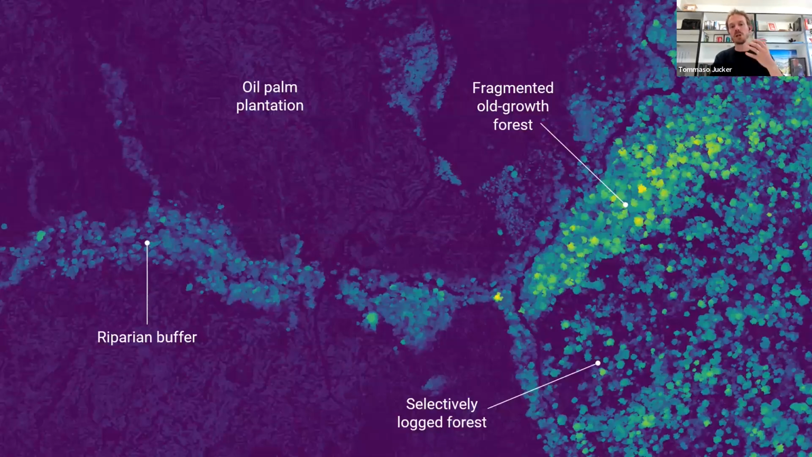And to give you a sense of what they actually look like on the ground, or if you were flying over them with a plane, this is again a canopy height model from LiDAR. And this is a typical scene that you might see in this kind of landscape. You will see basically fields of oil palm, which are these dark blue areas on this map. There will be riparian buffer strips where forests have been left along river edges. There'll be pieces of the landscape which have been selectively logged, and so there are some remnant trees, but there are big gaps left over from the logging. And then there'll also be some fragmented patches of old growth forest within that.